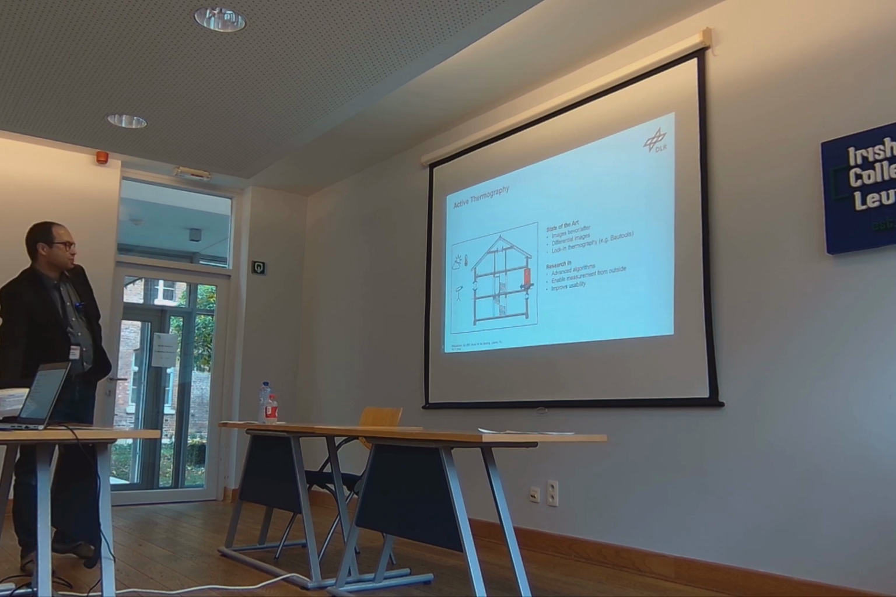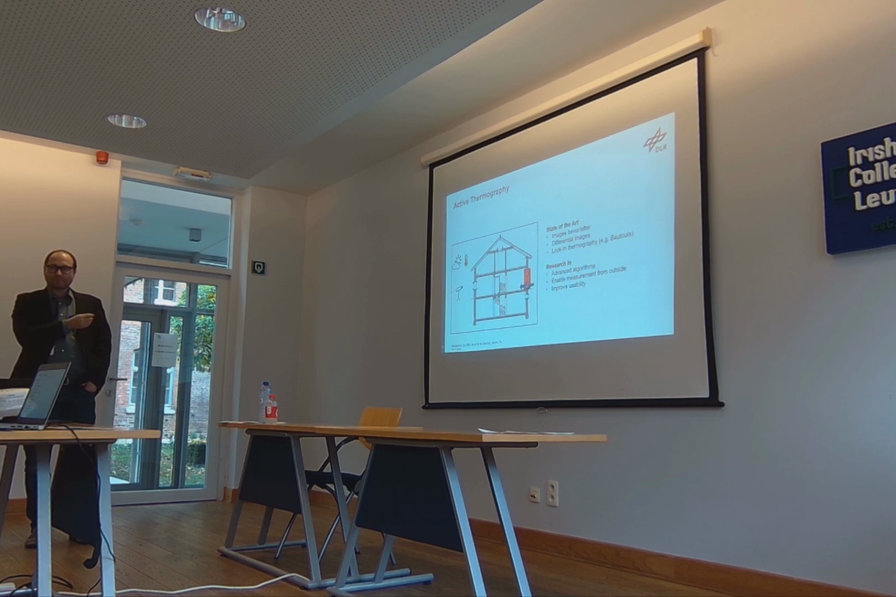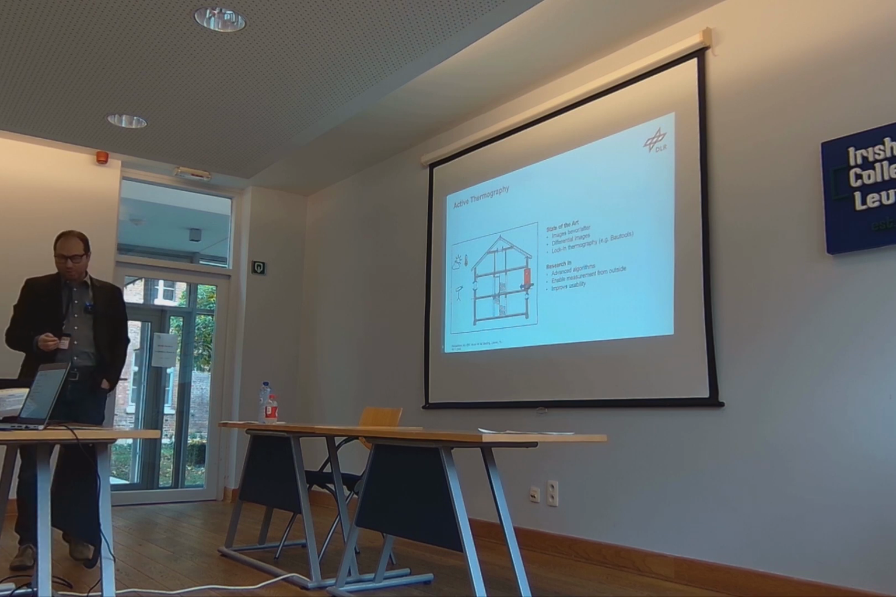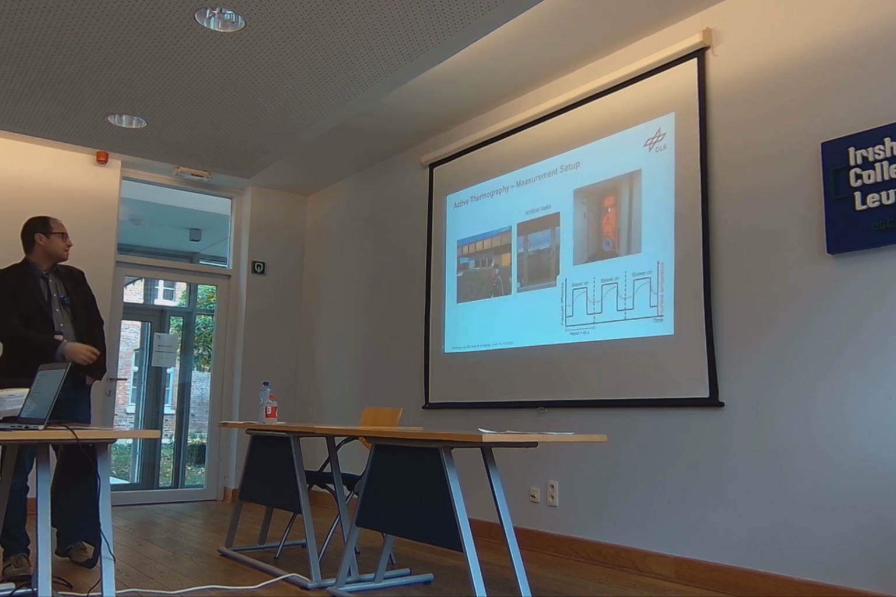And also improve usability. On the image you also see we want to measure from the outside. So in that case we have to deal with changing conditions in the environment, like suddenly shadows appearing, wind, changing temperatures, cars passing by, things like that. And that is the goal, to have a robust algorithm that can deal with these issues.